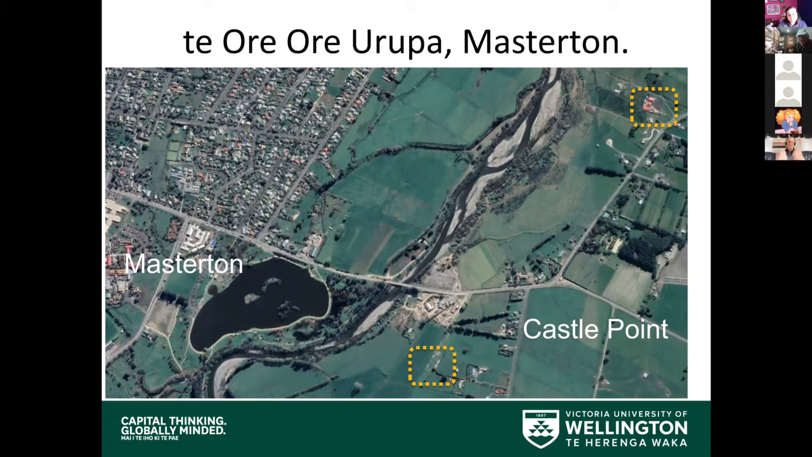And what had happened with this urupā is that someone had gone and buried their relative in what was considered the roadway, and so we couldn't actually get to the back of the urupā because of that. But we also knew that in that section in between there were bodies buried from the 1918 Spanish flu epidemic. During that time, it was a rush to get people into graves. They were dug hastily, and it's very similar to the scenes that we're seeing probably overseas. That was what happened 102 years ago in Masterton, but also all over the country.